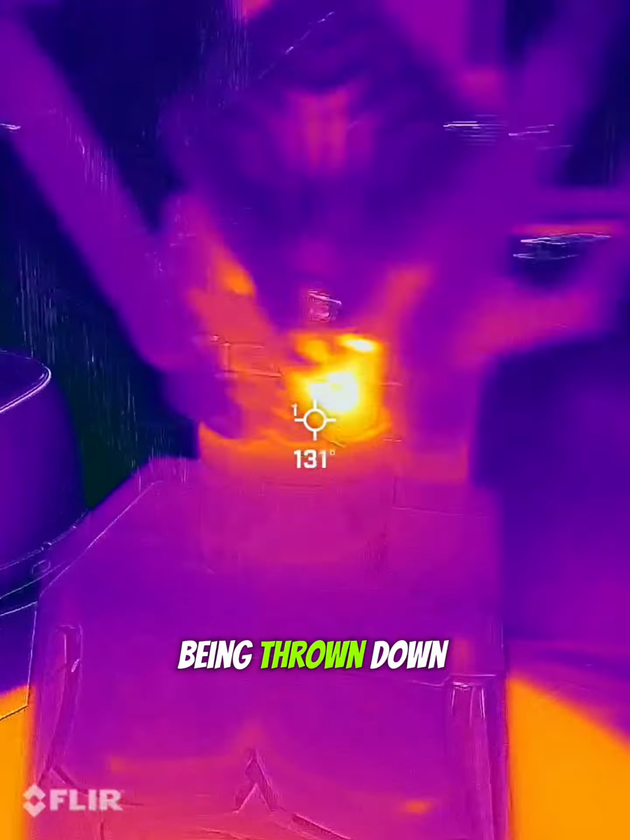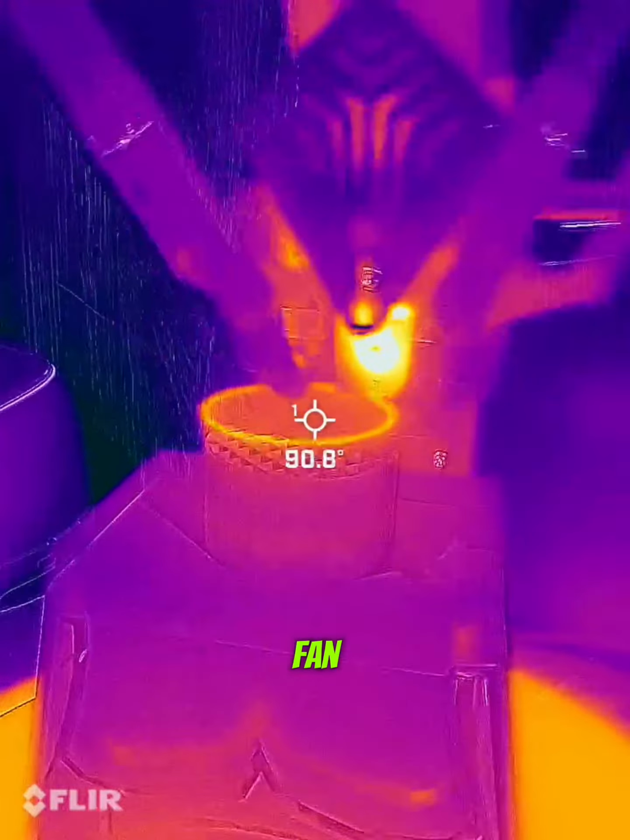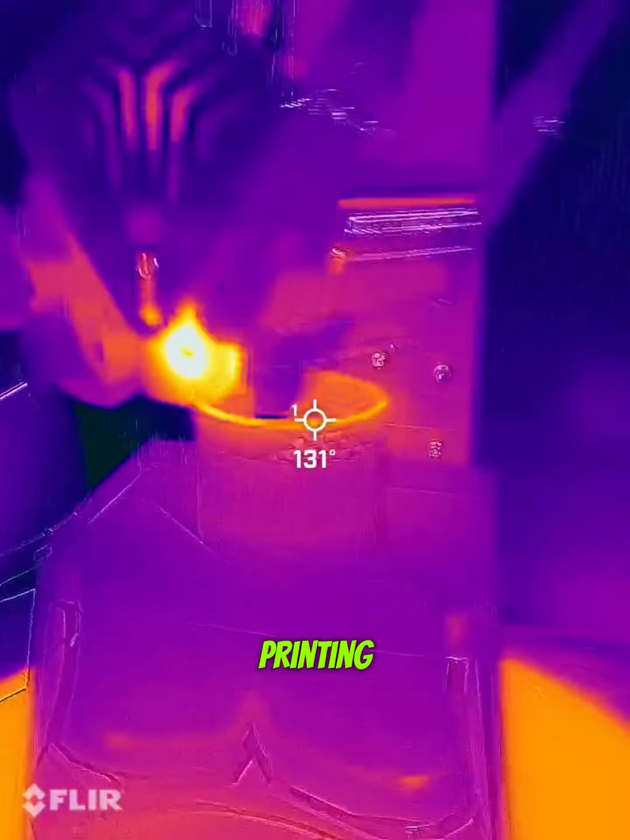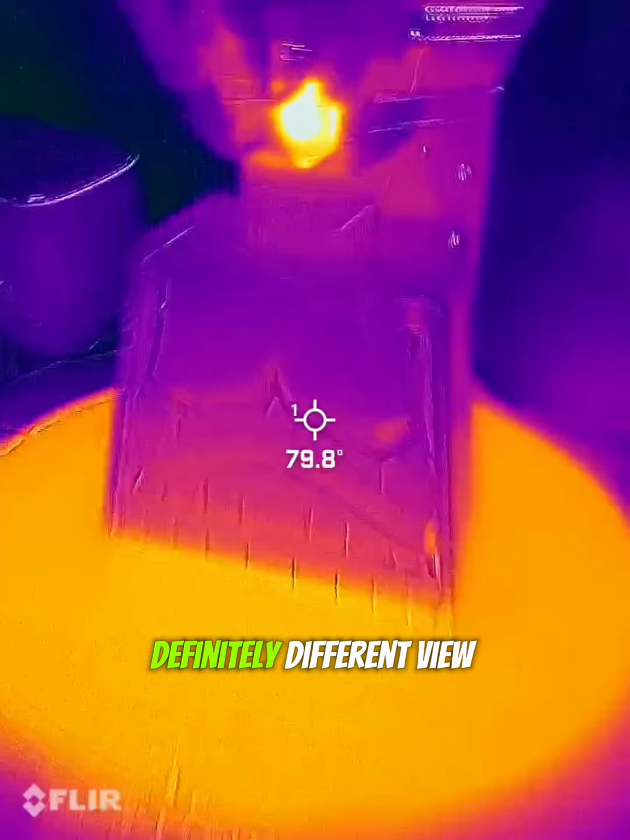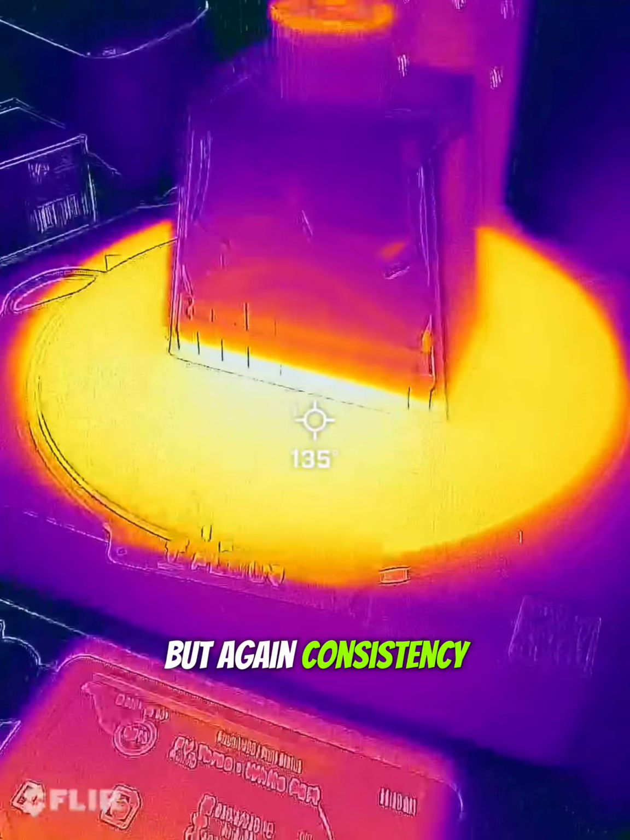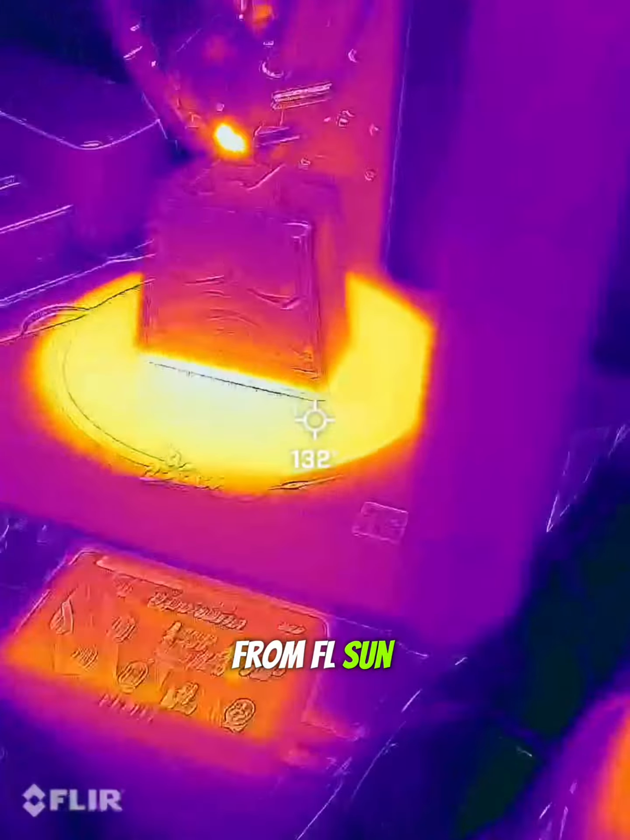Look at those layers being thrown down at that speed. Cooling from the dual-sided fan. You can see how fast it's printing and laying it down consistently. Definitely a different view to 3D printing, right? What do you think? But again, consistency, that's important. And that's what we're seeing here on the V400 from FLSun. Very cool.